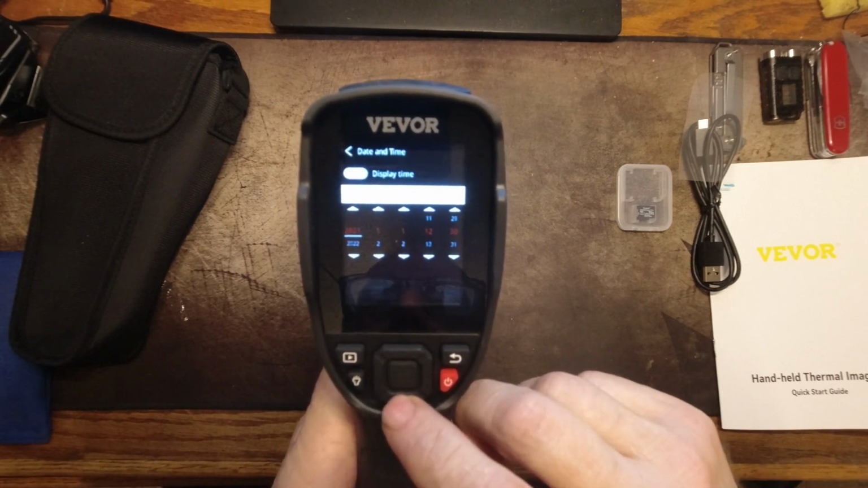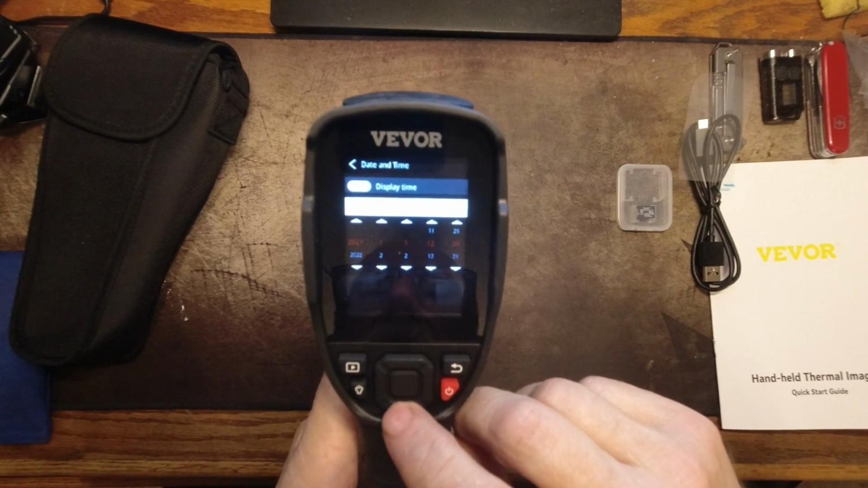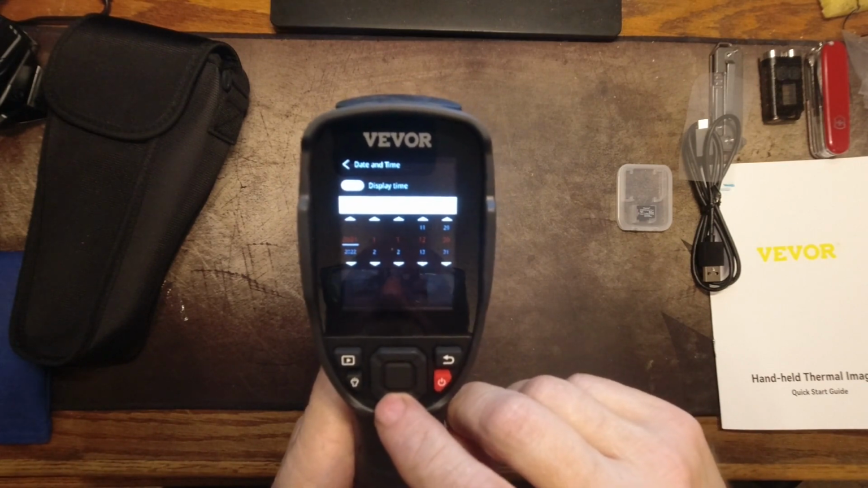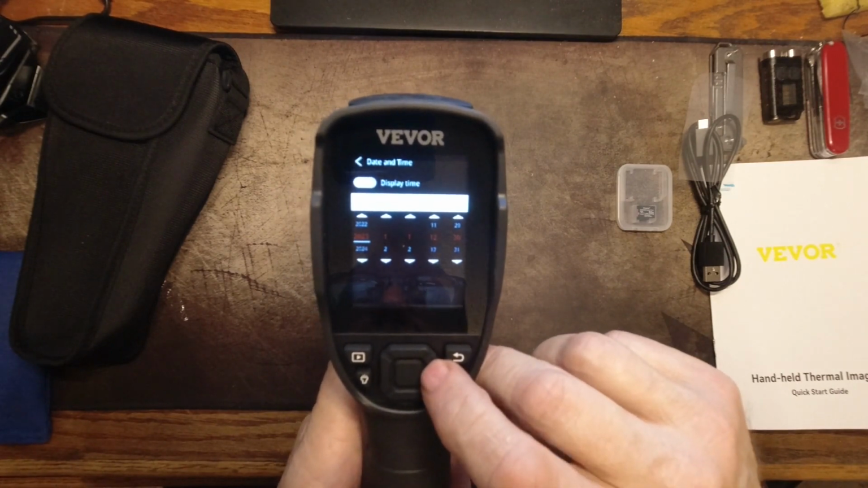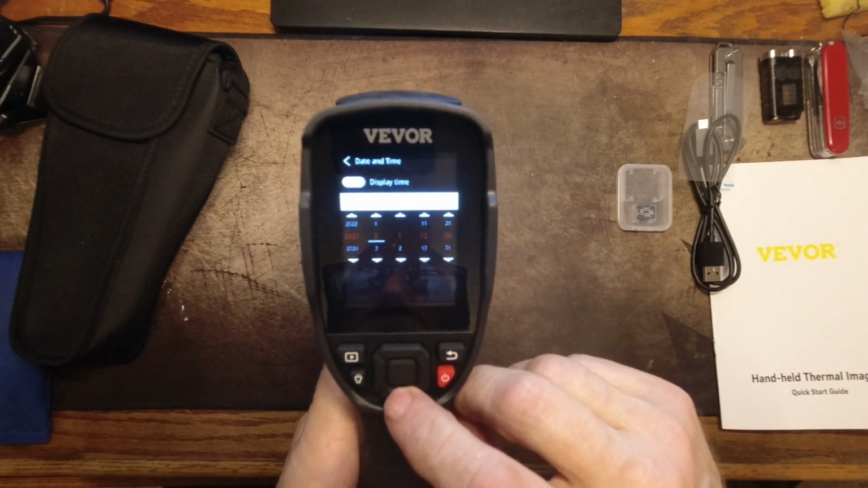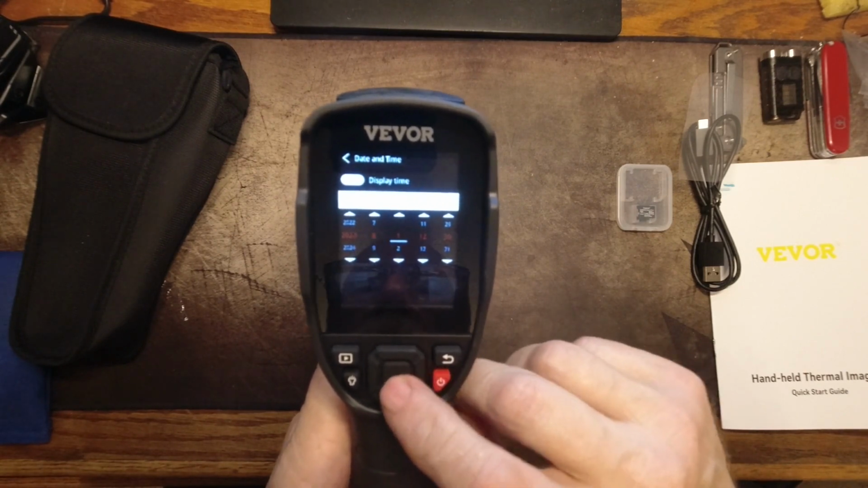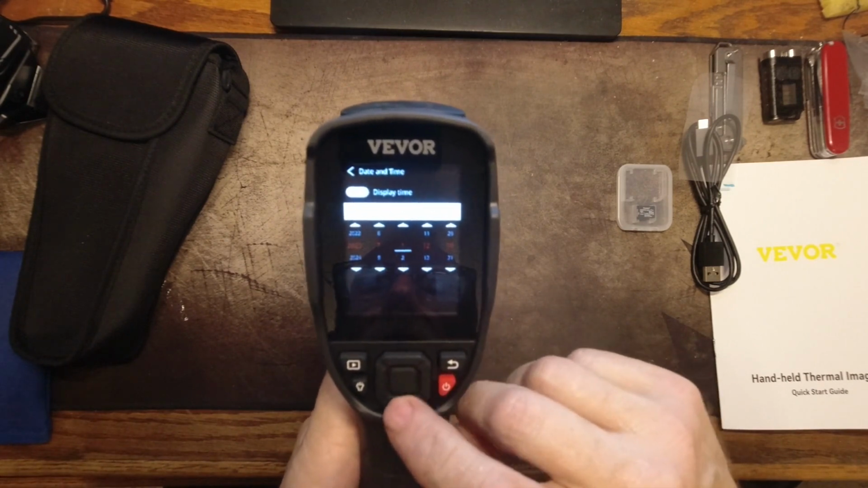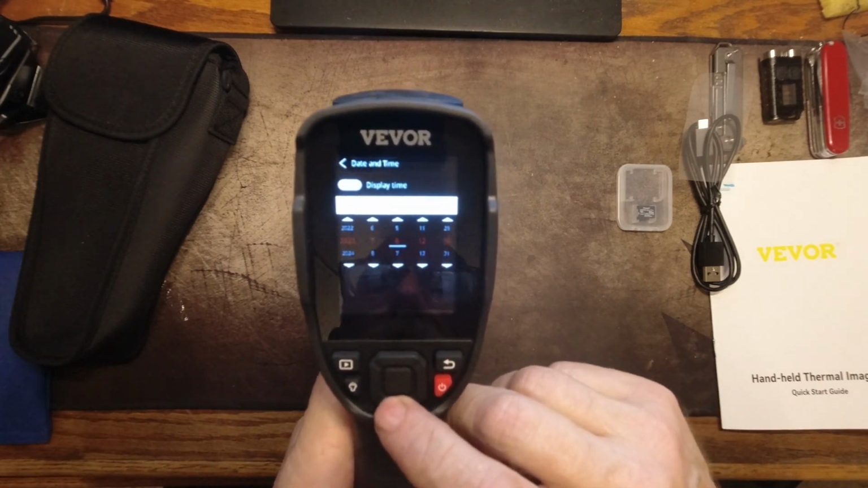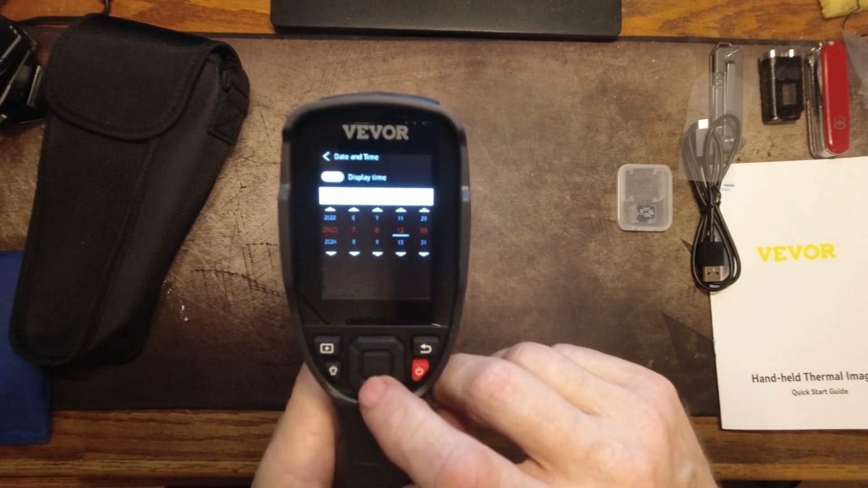So I'm going to go down to the year, and then that right? I don't think that was right. There's the year. Oh, I see. There's 2023. Now I'm going to use this rocker to go over to the day, and today is the 8th. Nope, that's not right. That's month. So month is 7. It's July the 8th. So July 8th.